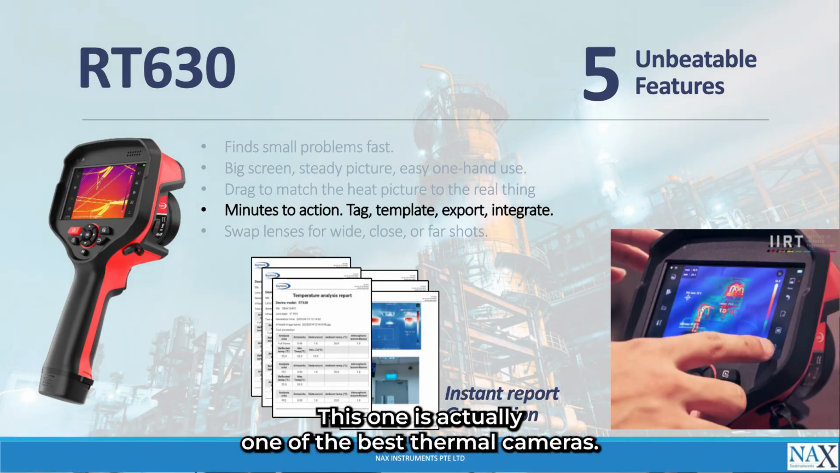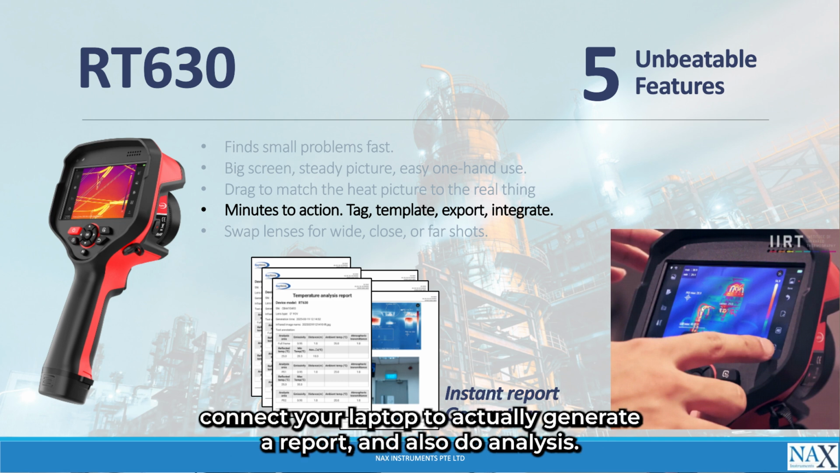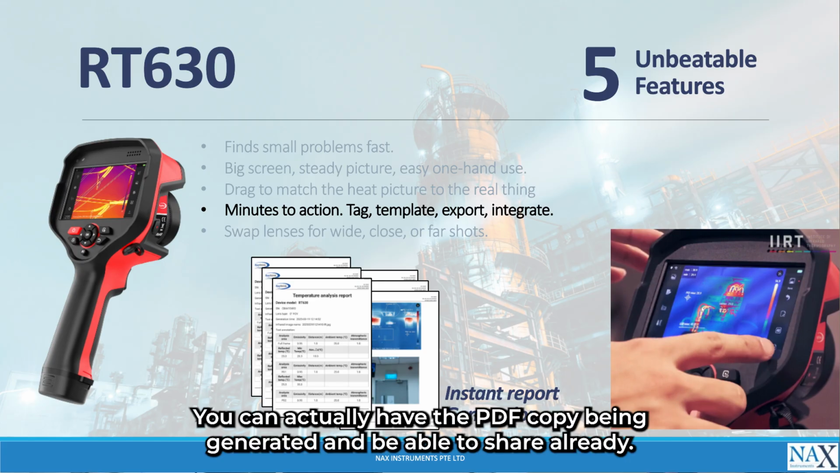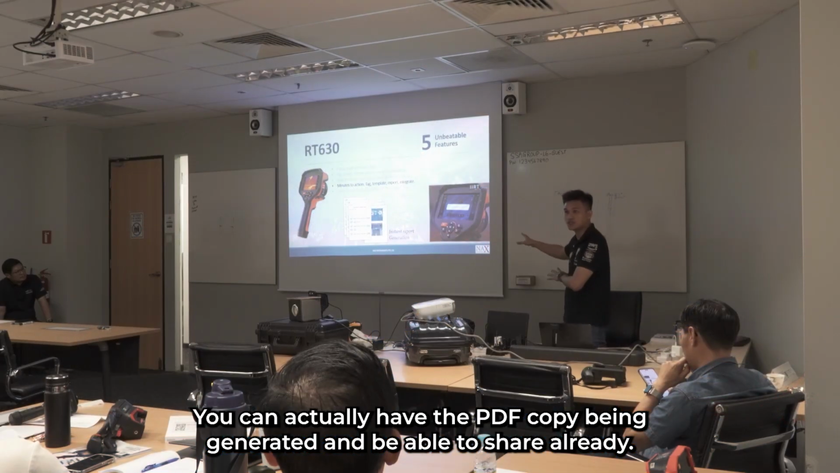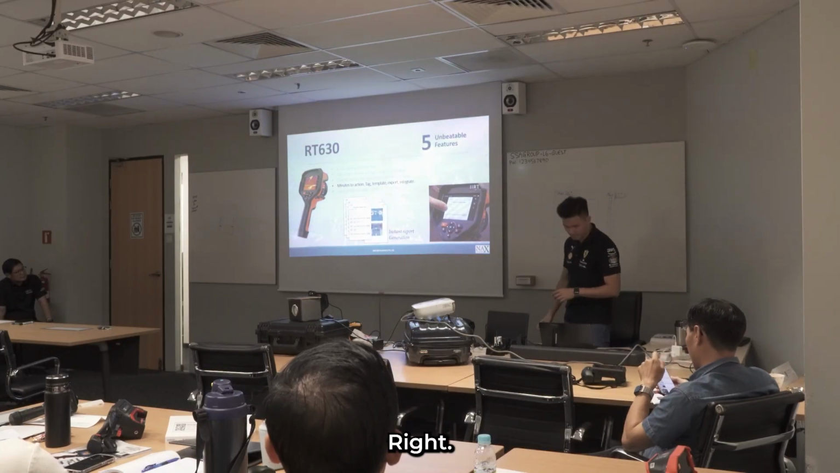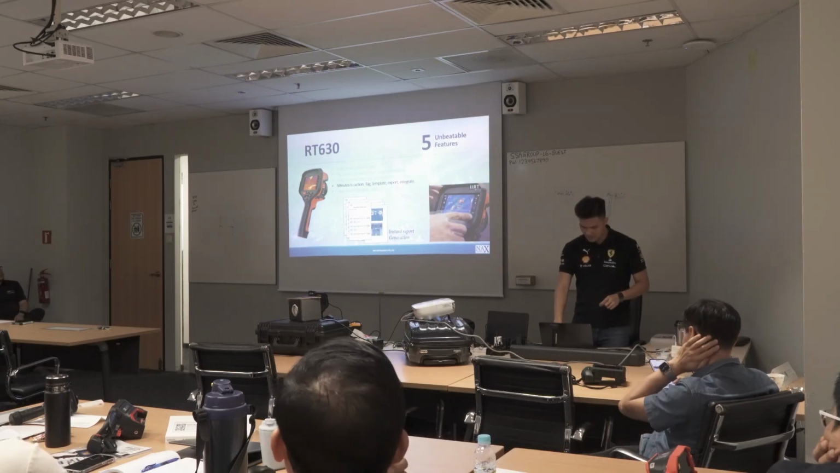This one is actually one of the best. Thermal cameras always tell you to capture an image, then go back to your office, connect to your laptop to generate the report and do analysis. This thermal camera, with one click, you can have the PDF copy generated and be able to share already. So you don't have to go back to your office and make any changes. It's what we call instant report generation.